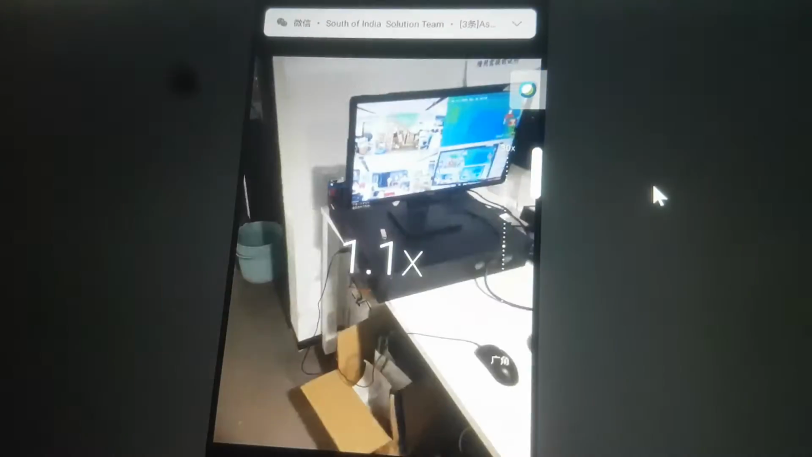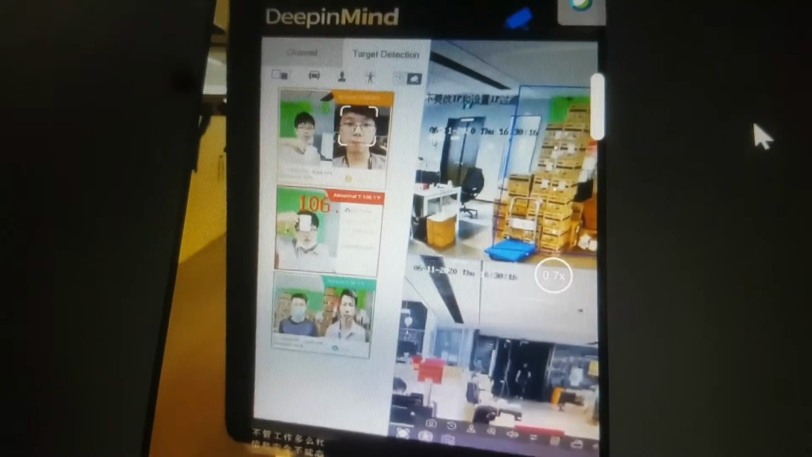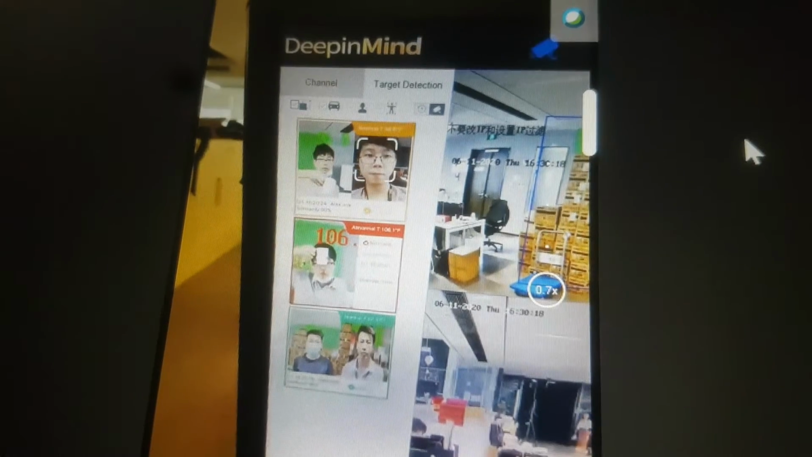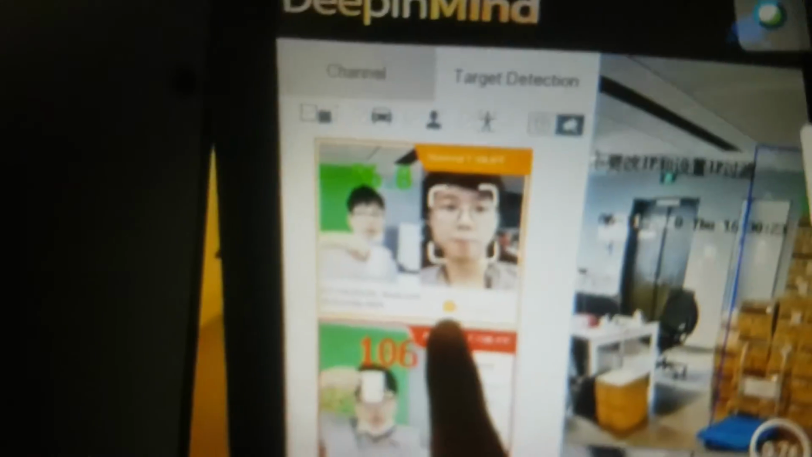This is our DeepMind NVR. You can also do face comparison and mask detection. You see from here, first is a comparison, Alex, and here is no mask.